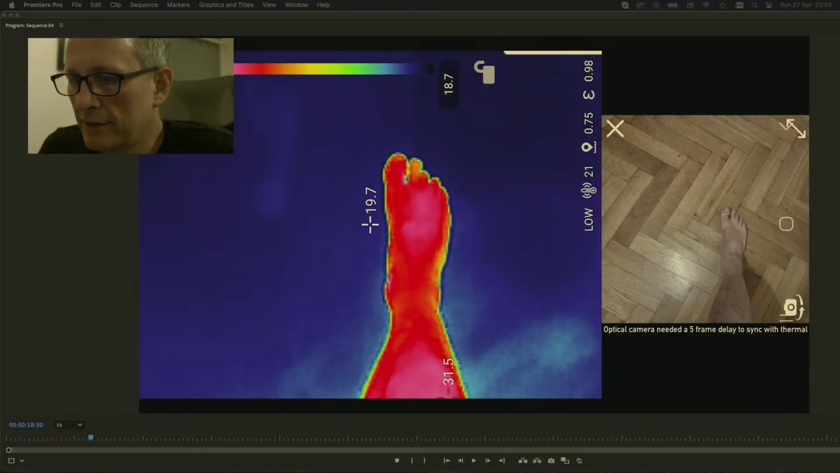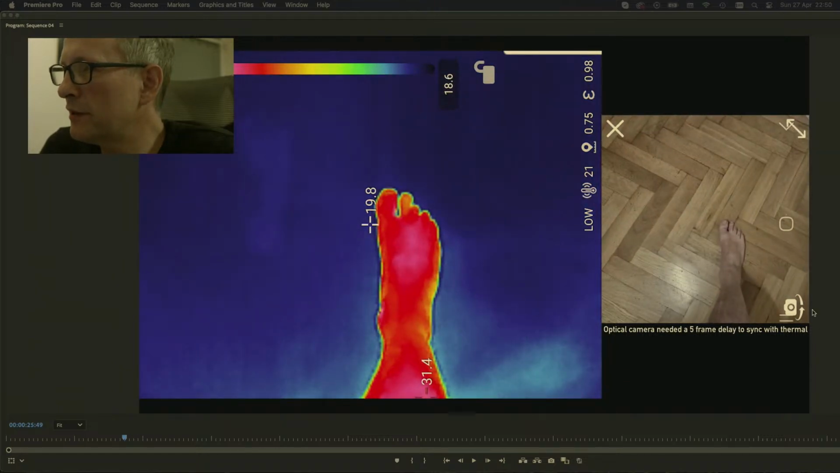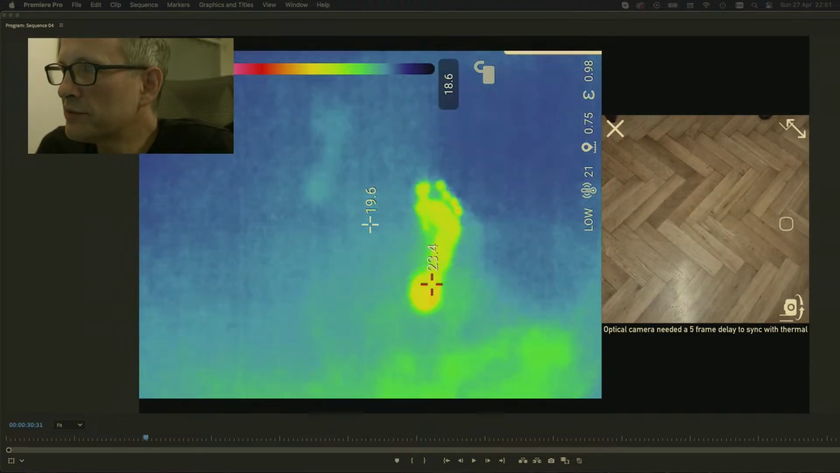However, you can see here that we've got plenty of frames and it's in sync. There's my foot. You can see the foot. And this isn't actually the camera that it provides. This is a camera that has come from the screen recording software, and I'm able to merge it in, and then in Premiere I'm able to shift the 5-frame delay out of the way, and also allow for the recording of audio, which is useful for syncing stuff up.